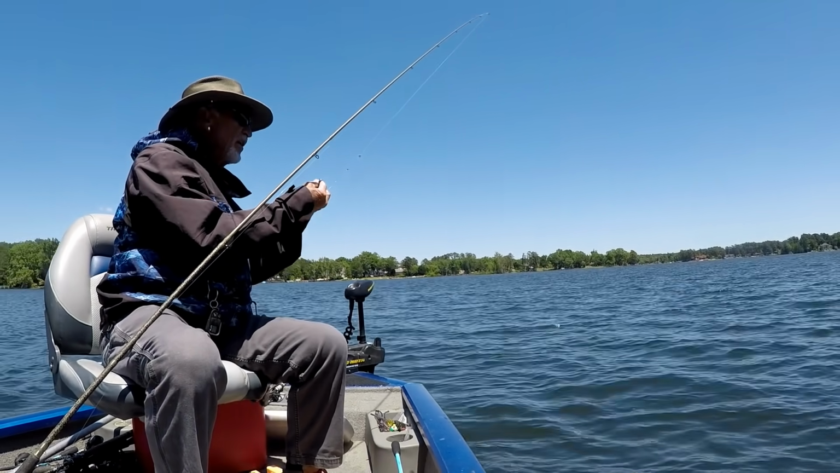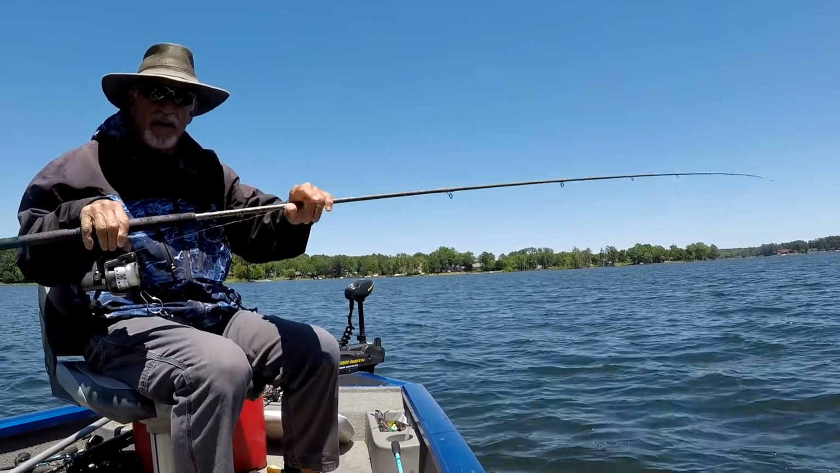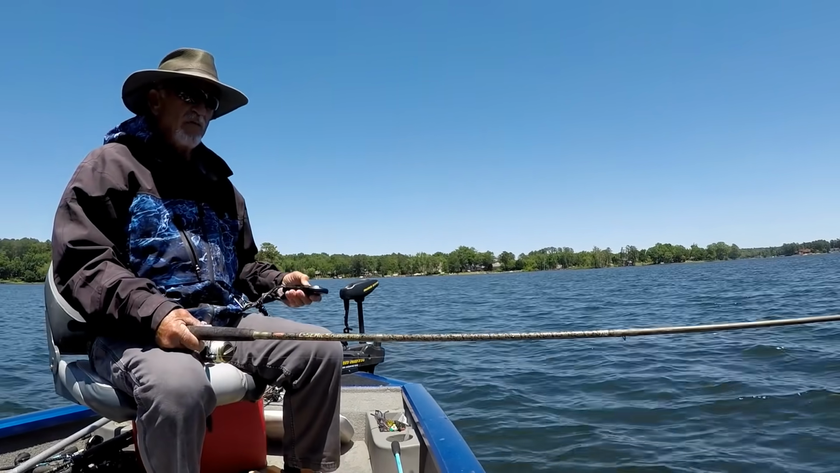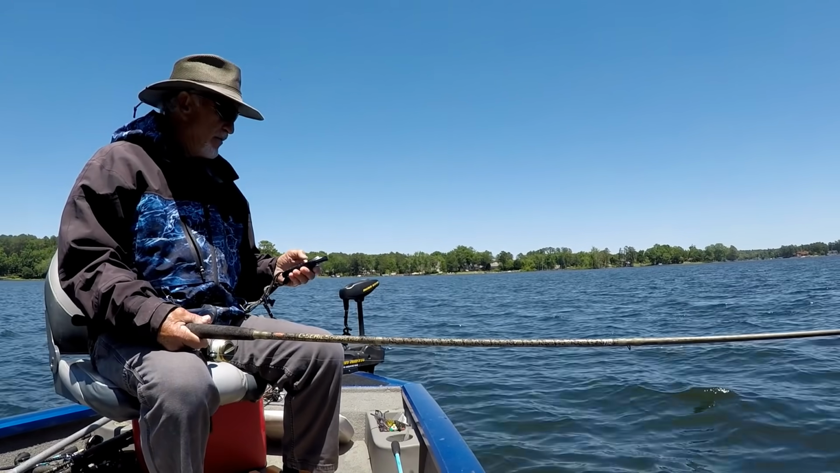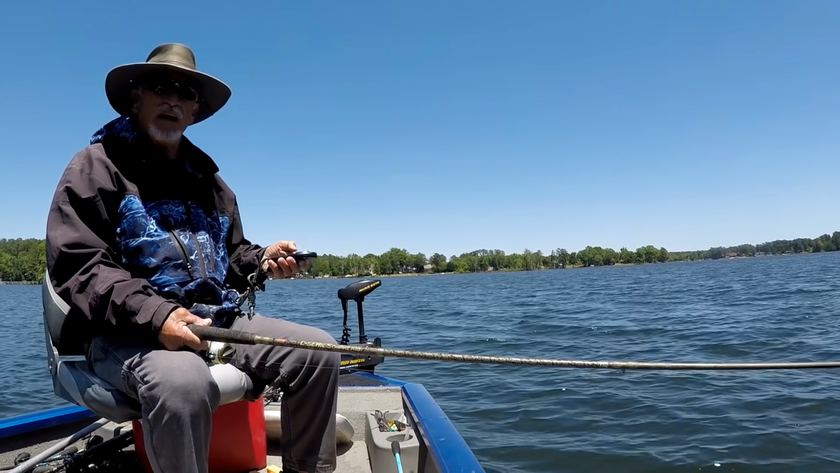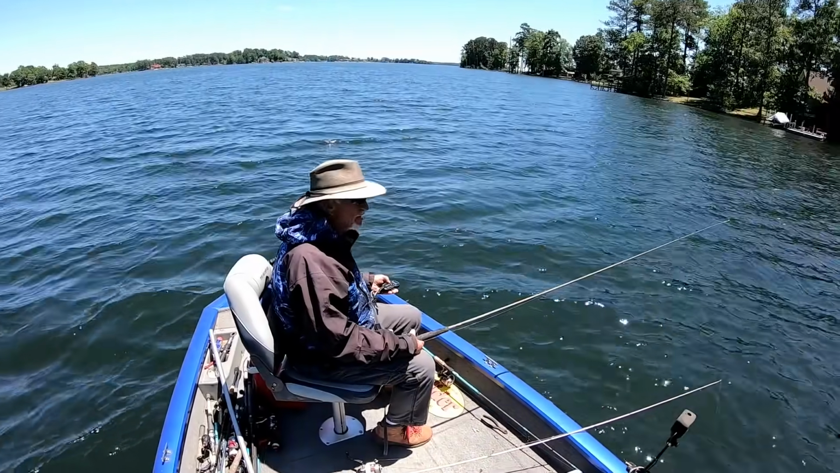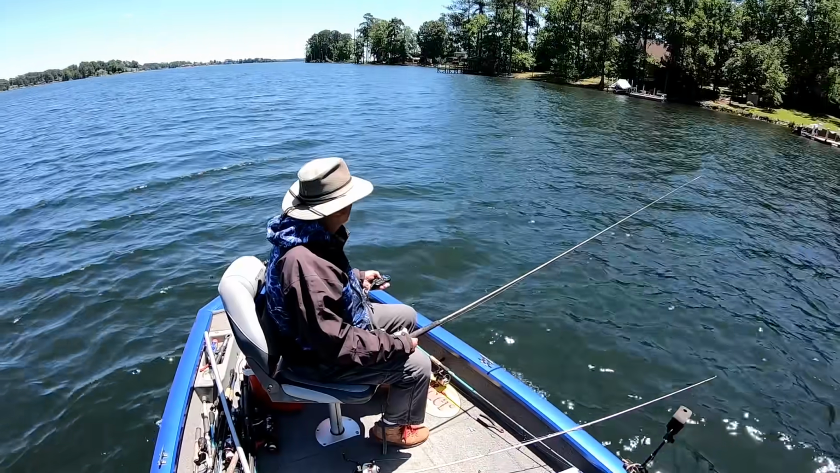The wind's been blowing in here all day, so it ought to be a good place. There's an old log down there and I don't know what else. Those old fish will hang around this structure just because of that. If you get on the side of it, sometimes you can catch them. That's what we're just doing right there. We got on the side of it.